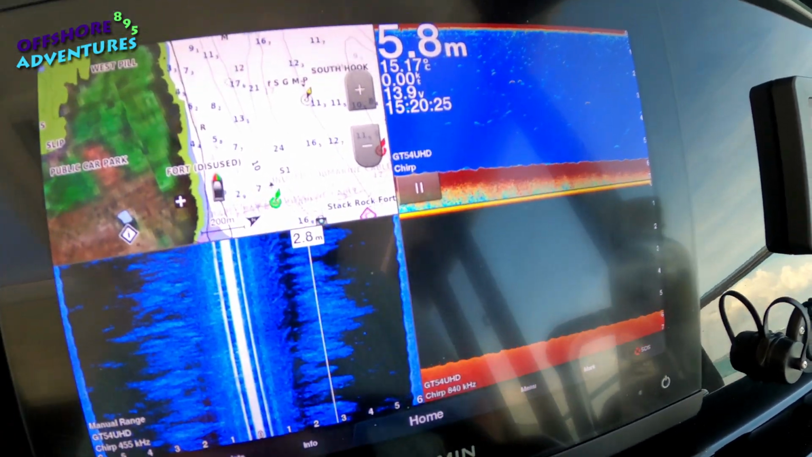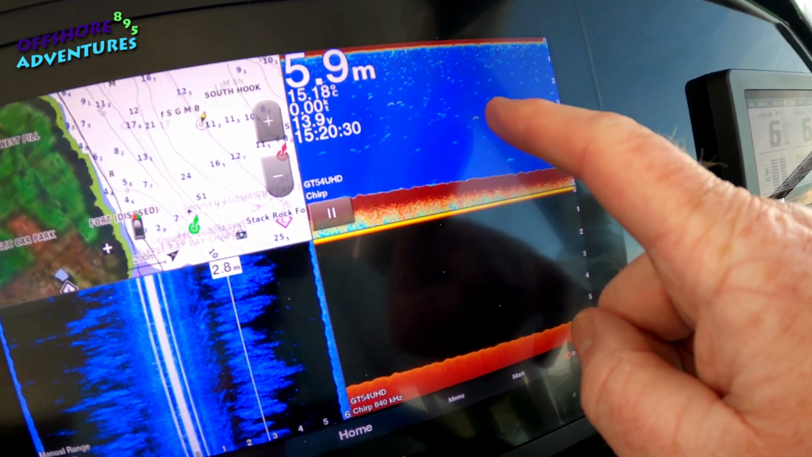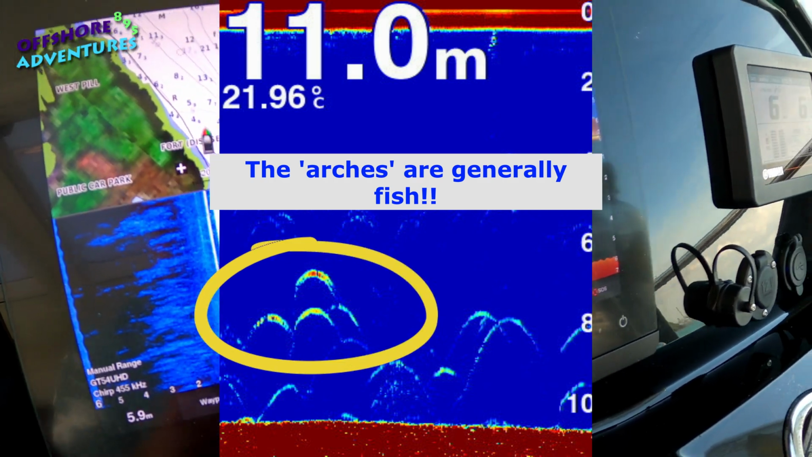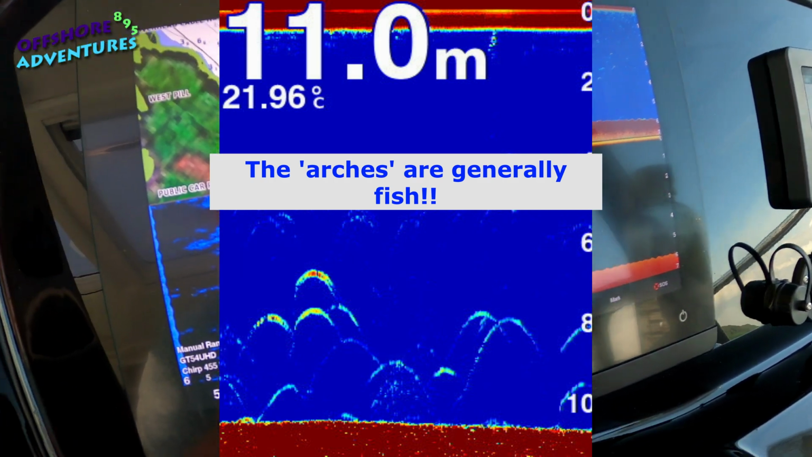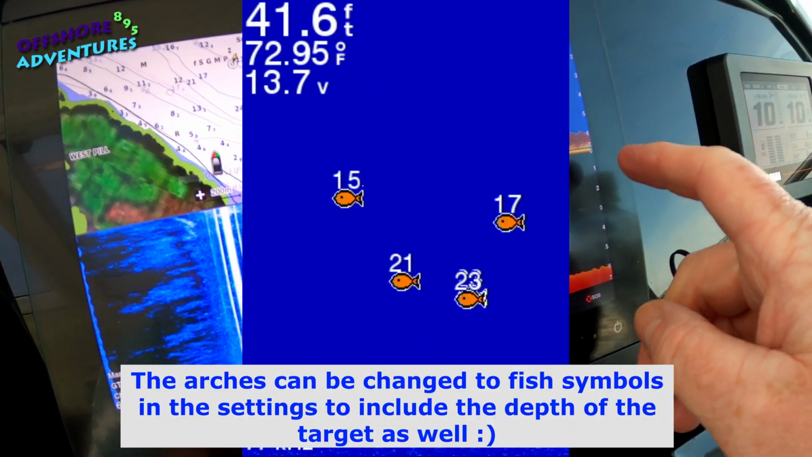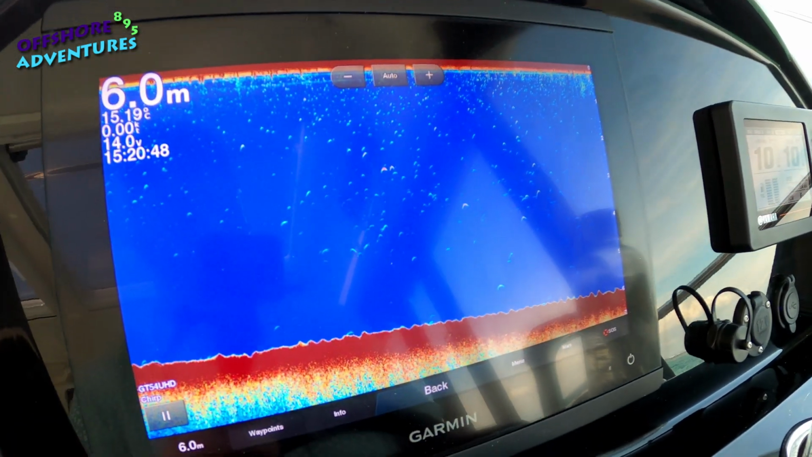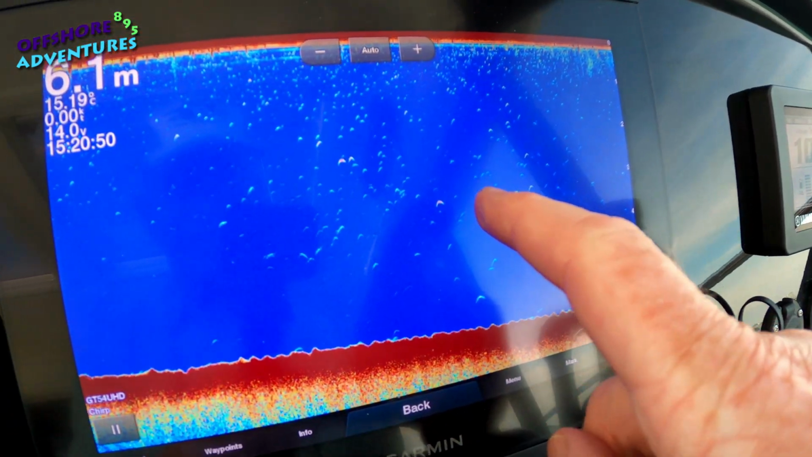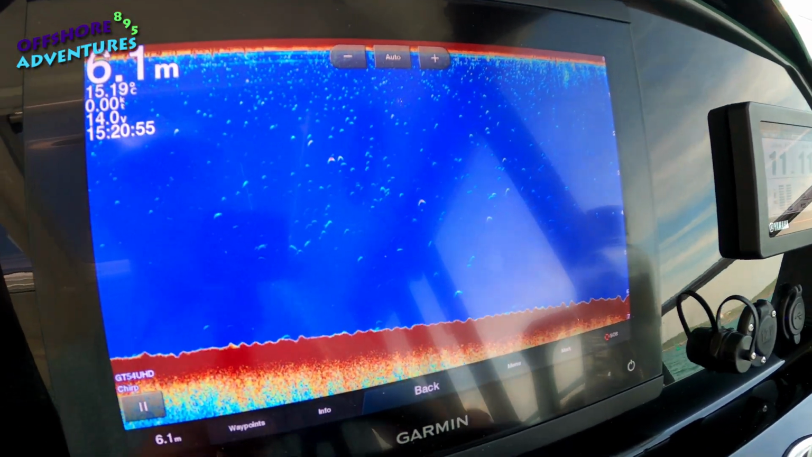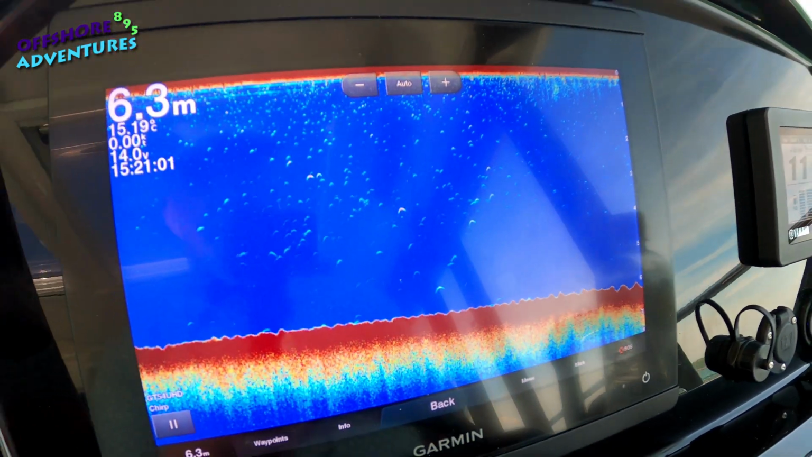So now that Irish Ferries has gone by, we can look here. This particularly is showing up a fair few indications, and that little chirp alarm is going off quite regularly as these objects pass underneath the boat. We'll just zoom out a bit, and you see these tiny ones here which have got a bit of red in them, and light red and sort of light blue. Those are likely to be fish that are beneath us.